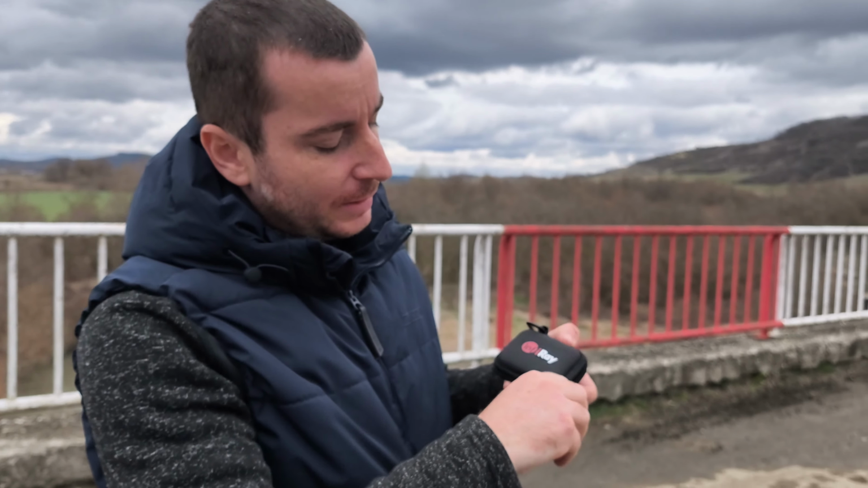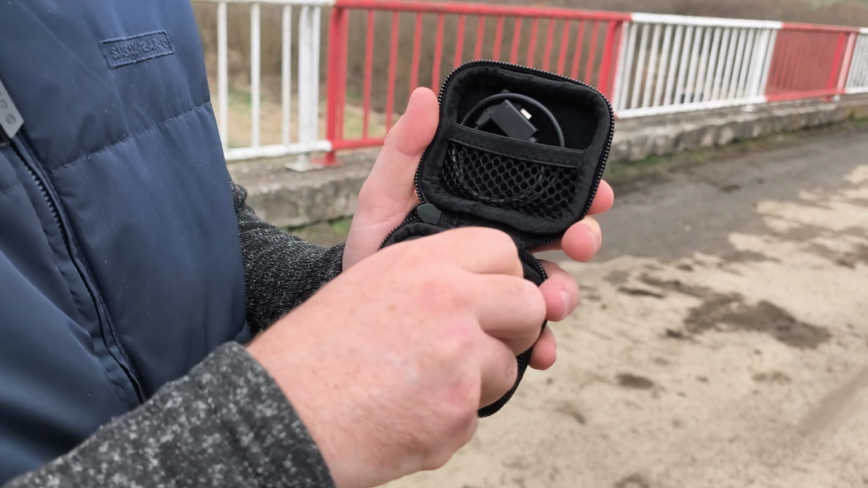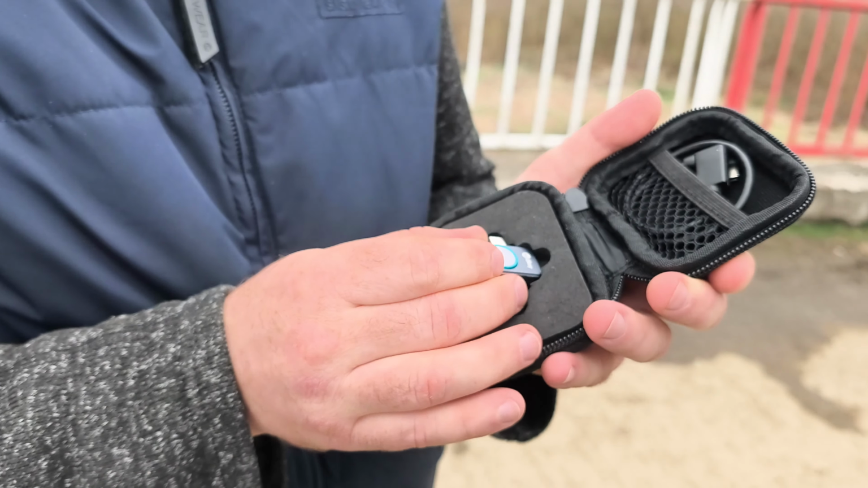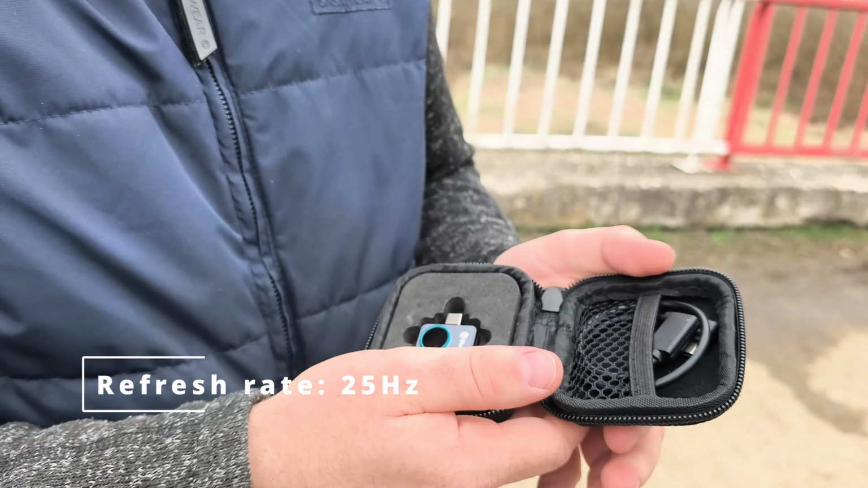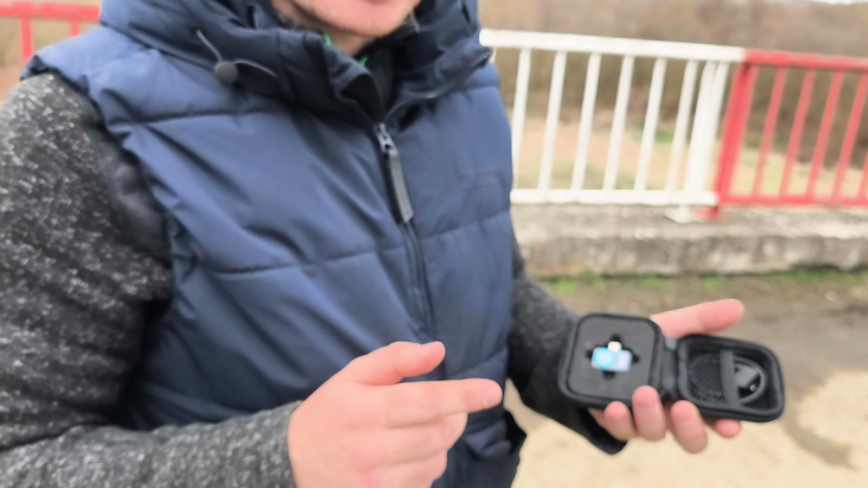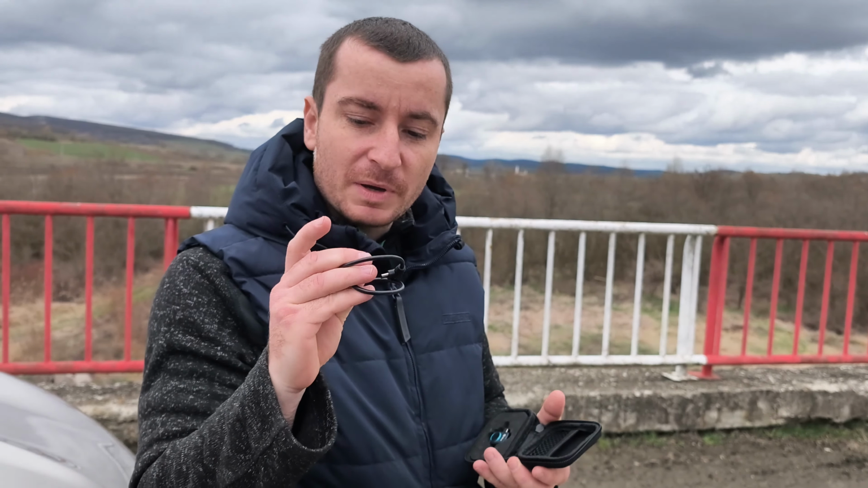Hello, hi everyone. In today's video, we are going to talk about this InfiRay thermal camera, which came in this small box. In the small box we have the world's smallest thermal imaging camera, which is capable of taking 25 Hz of image samples, which is amazing because a FLIR thermal camera can take only 9 Hz due to the regulation in the US. And it came with this cable.